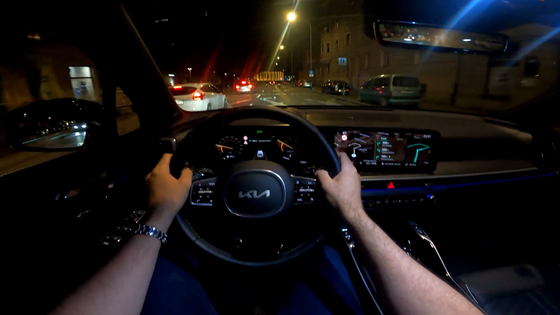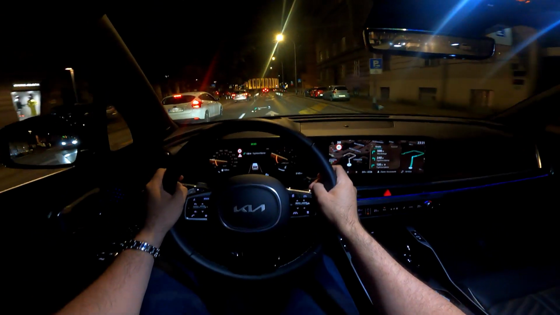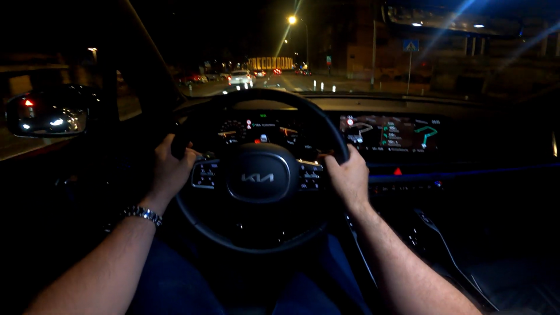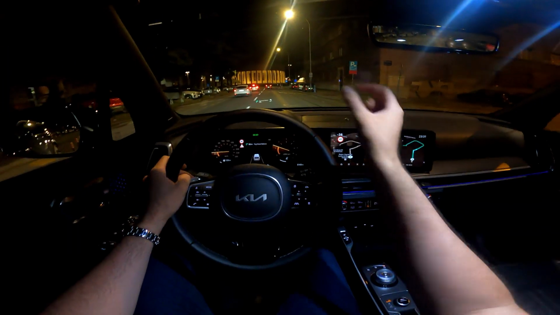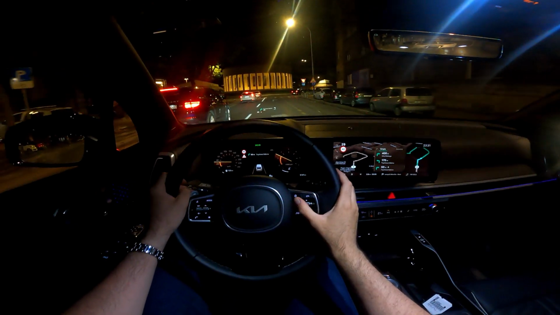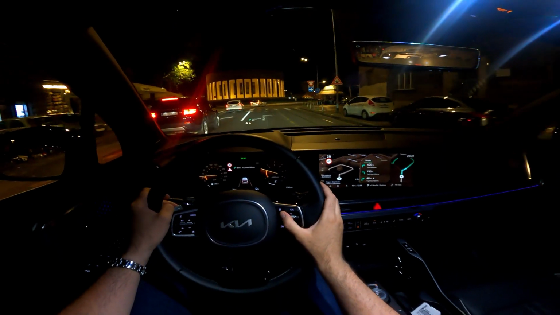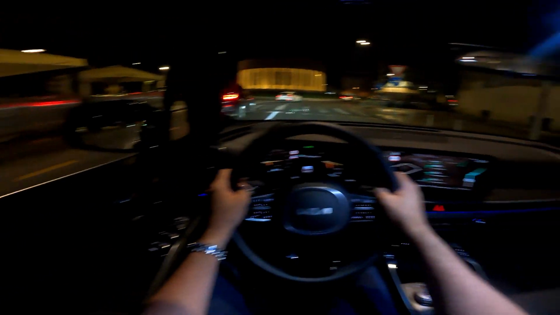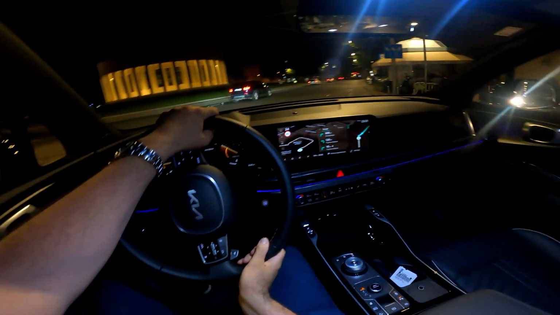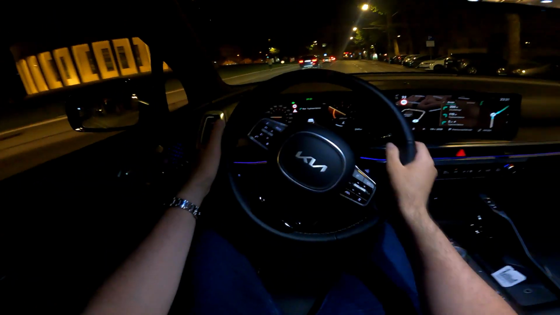You see the beeping sound, that is the speed limit assist. So basically, as soon as you go just a little bit over the speed limit, it beeps, but you need to have it. It's the new law, so all the new cars in Europe will have this, and you can turn it off.